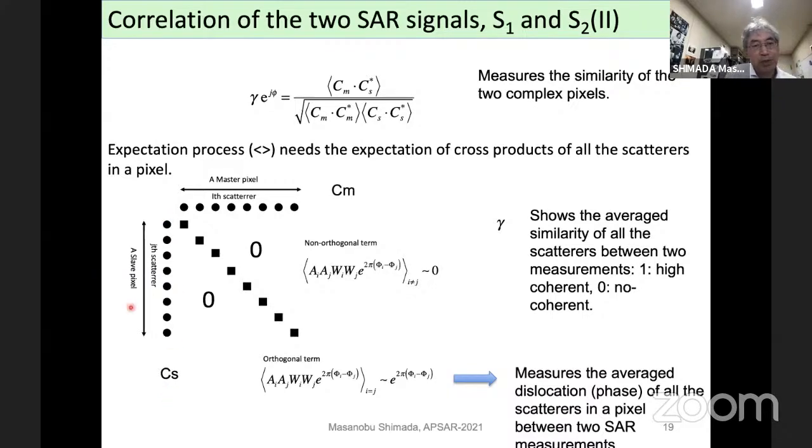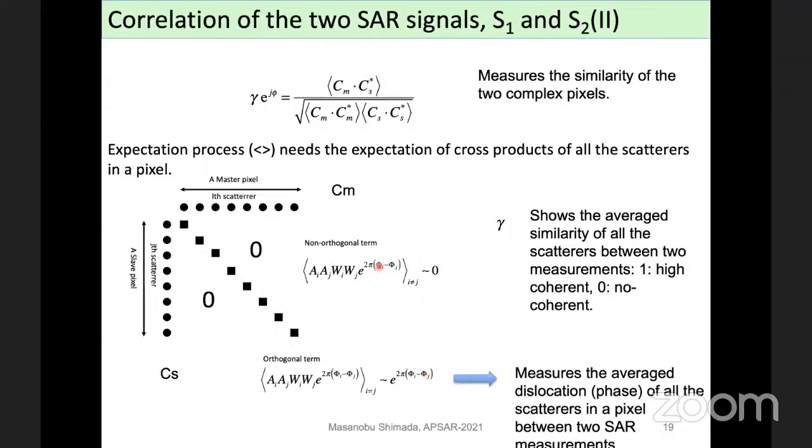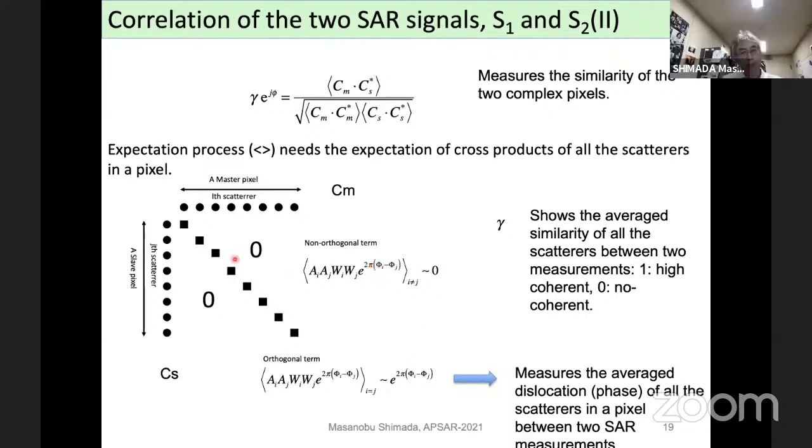If we do the correlation, only the orthogonal component has a non-zero value, and otherwise it has zero because of the averaging processing. And this shows the phase component, 2 pi, phi_i and phi_j, where phi_j is the distance from the center of the pixel to the position of the scatterer.